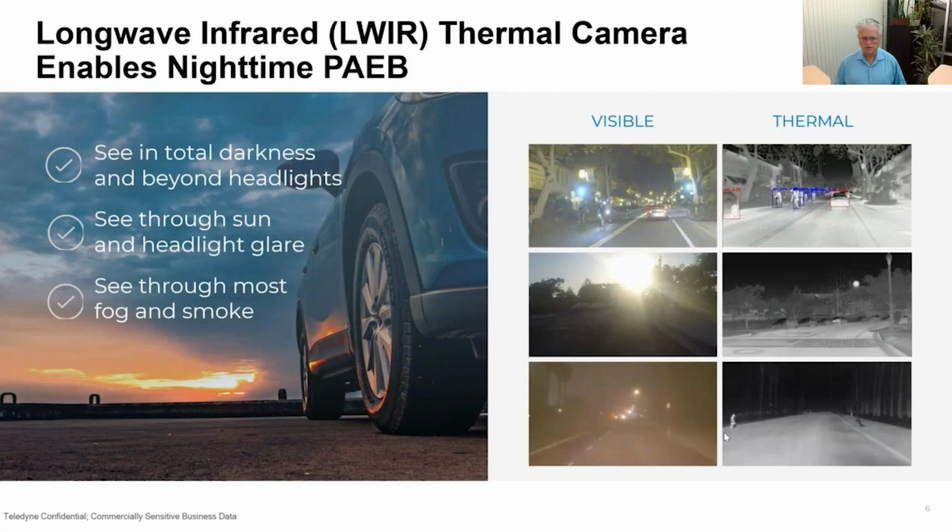And the thermal image that's using these longer 8 to 14 micron wavelengths is very capable of catching the pedestrian, especially if the pedestrian is about to cross the road in front of you. We have lots of foggy situations in California, and often there can be multi-car pileups. So a thermal imager is very useful in these types of situations.